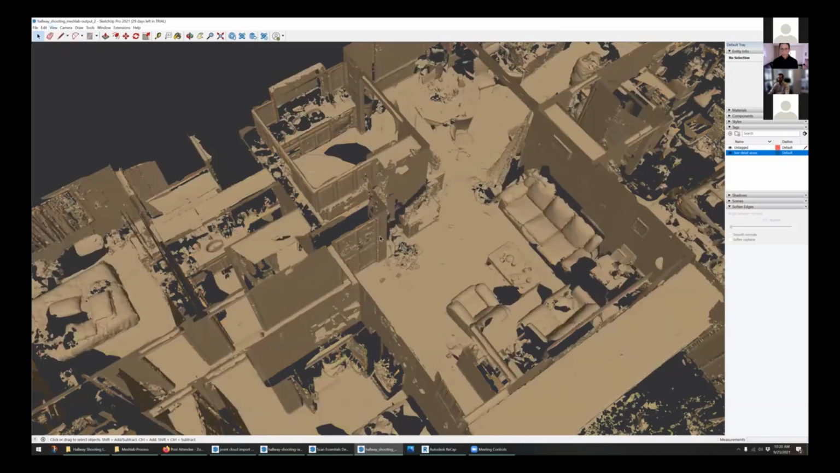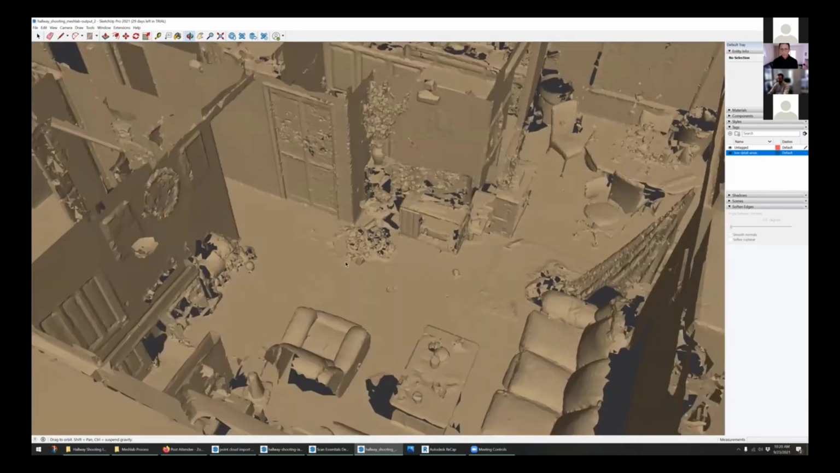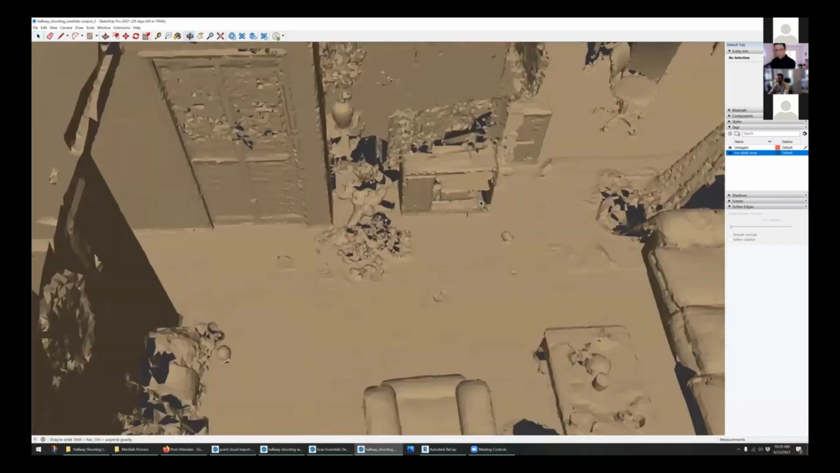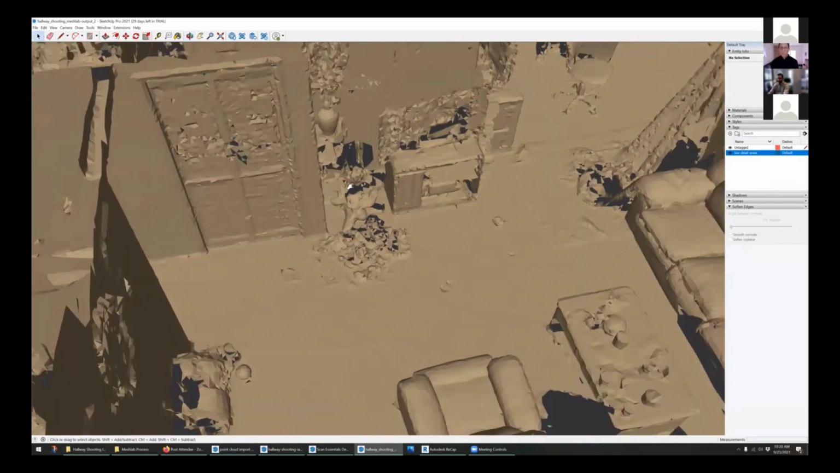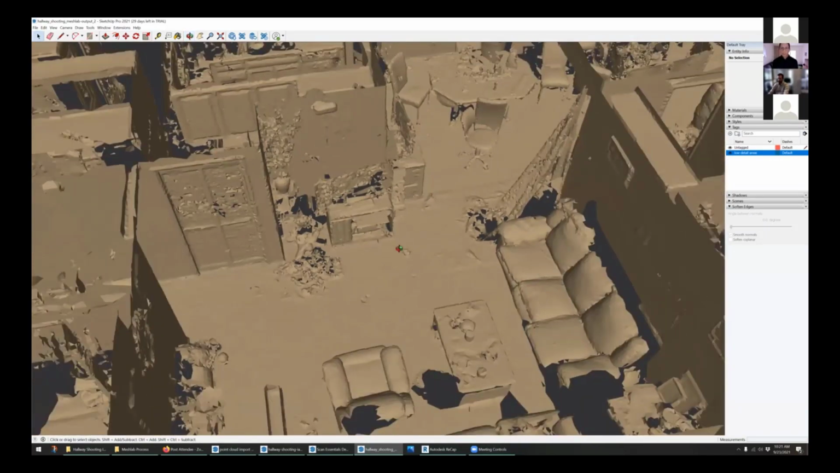You can see there's a good deal of detail here, especially on the flat, hard surfaces, the walls and floors. Some of the things like clothing or some drapes or something piled on the floor there. This is a TV that has a mirrored surface and it didn't work nearly as well. So it's a little bit hit or miss.